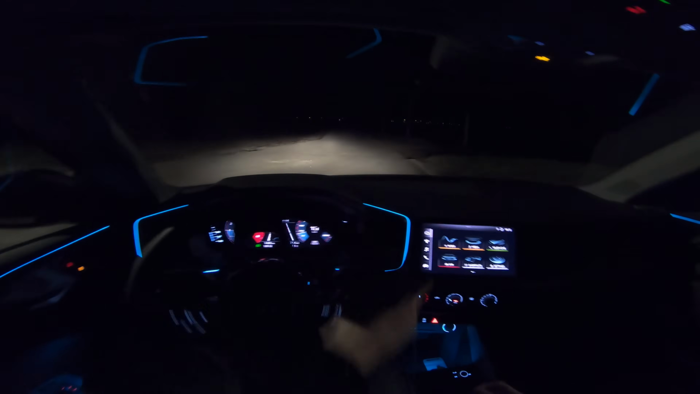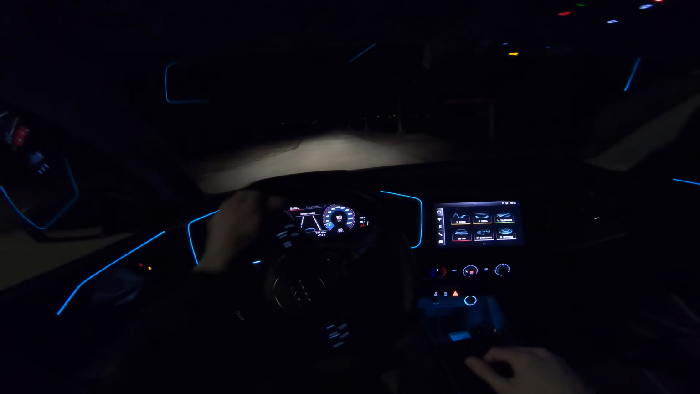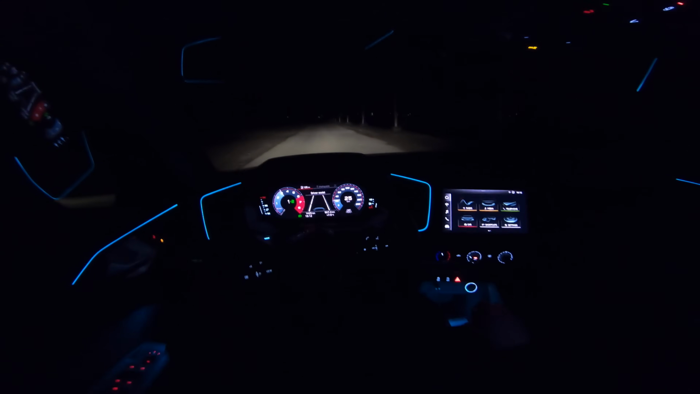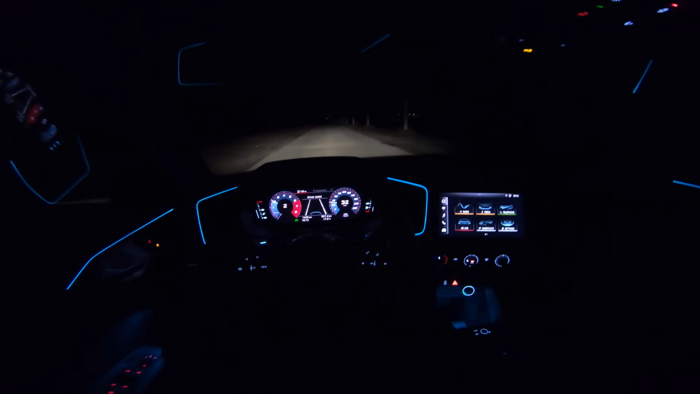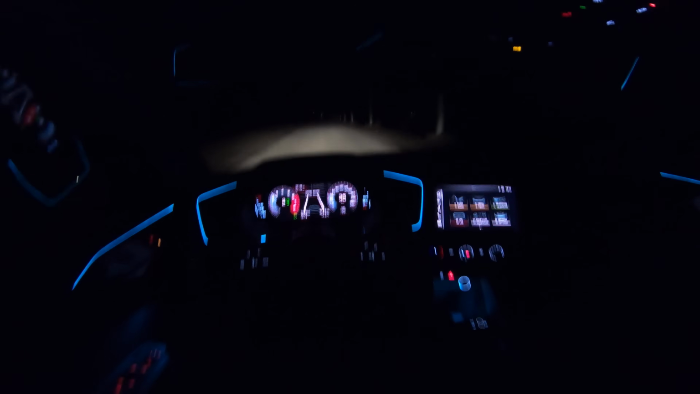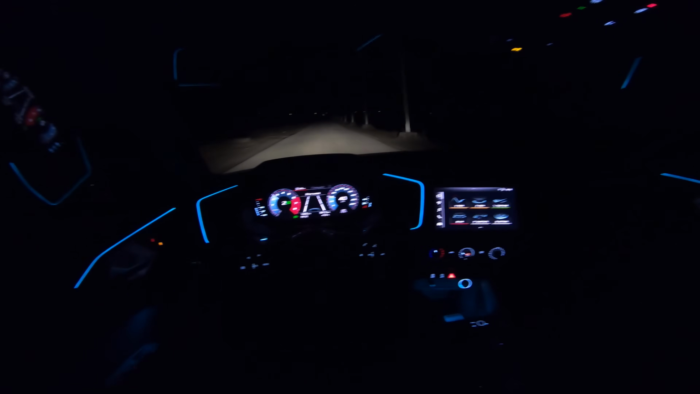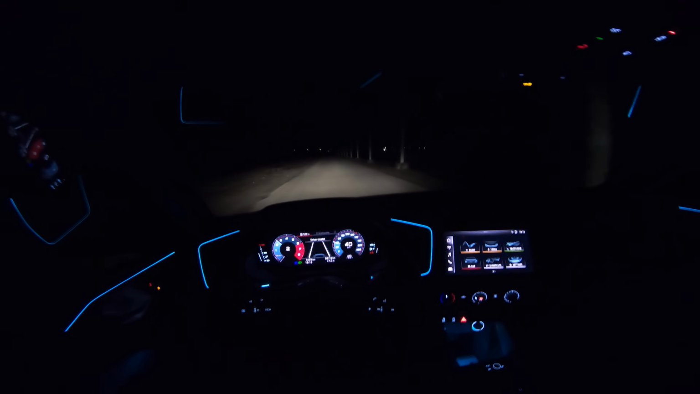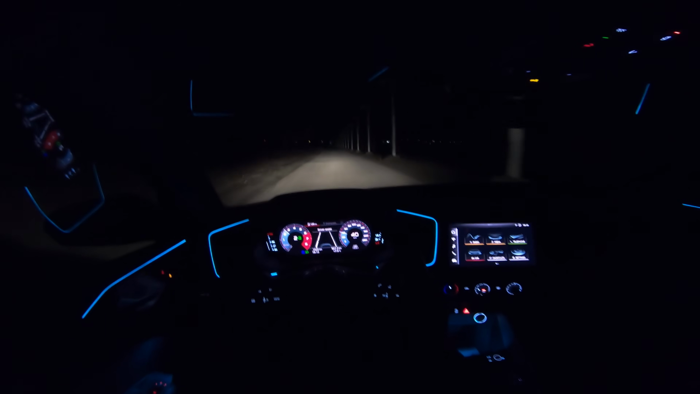There's no one behind me, so I'm just gonna turn around here. And let's see here. Completely empty. I did not know about this. So if you wanted to see just the performance of the headlights, halogen headlights, these are the full lights.